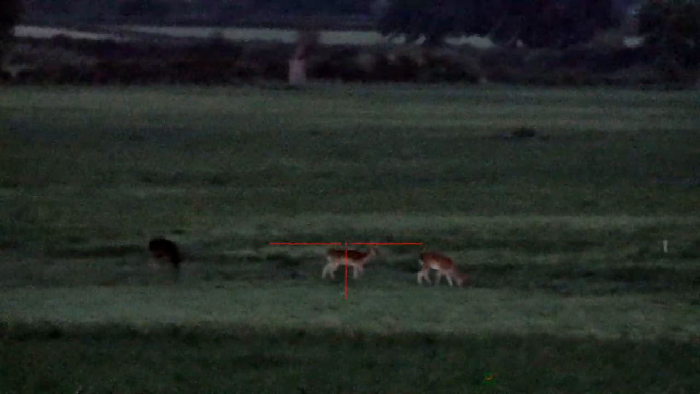Okay, I can just about see them deer now with the naked eye. It's getting that dark, even though there's a full moon. But them deer are 200 yards away. That's the comparison with the ATN. Really grainy now.